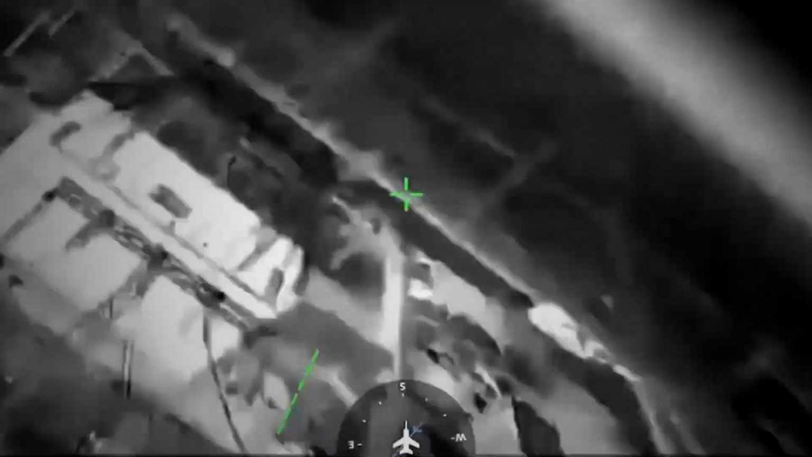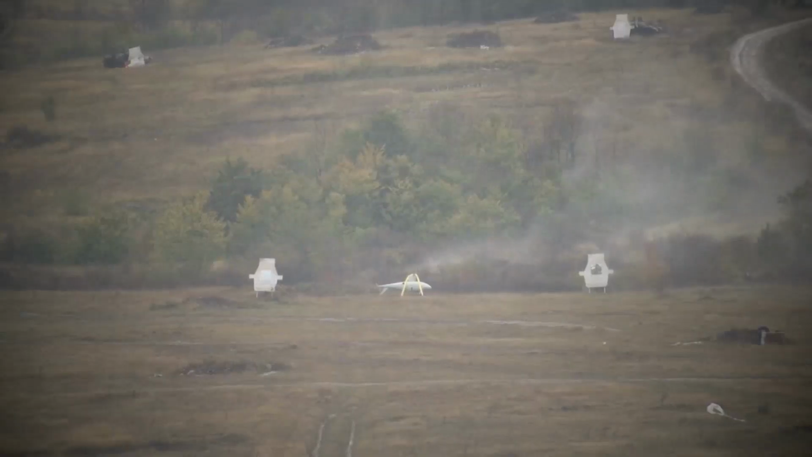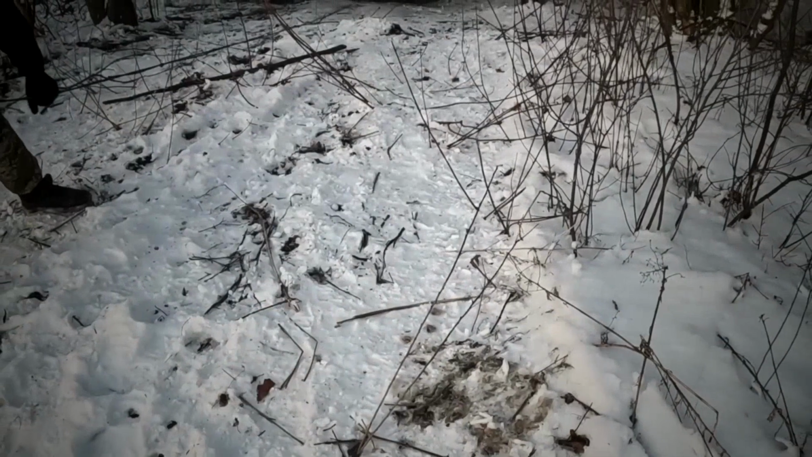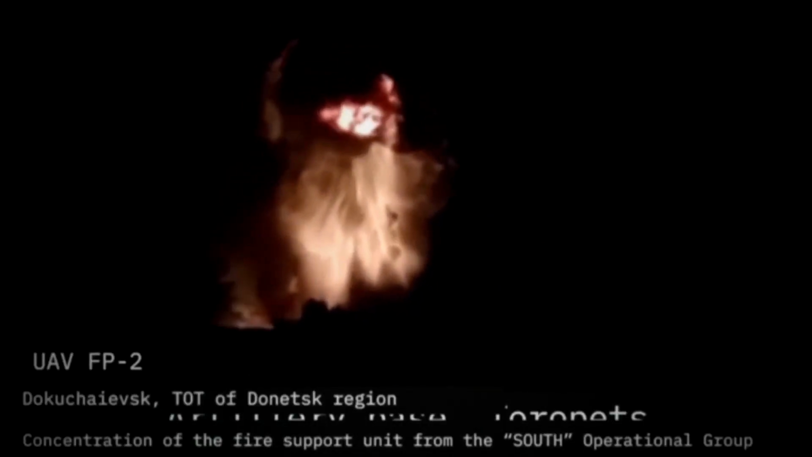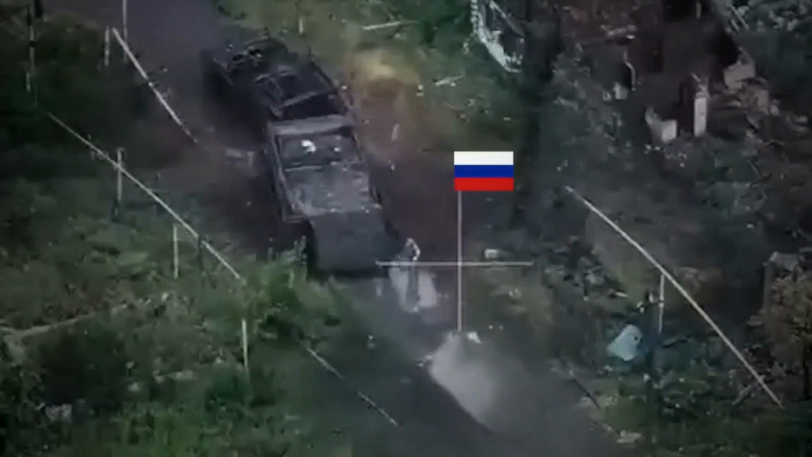Put yourself in Voron's position for a second. You're staring at a screen showing 12 armed men 800 meters from your own troops, in a building your own maps have marked as empty for 3 weeks. You have roughly 4 hours of darkness left, before sunrise burns off your thermal advantage. What do you do with that window?